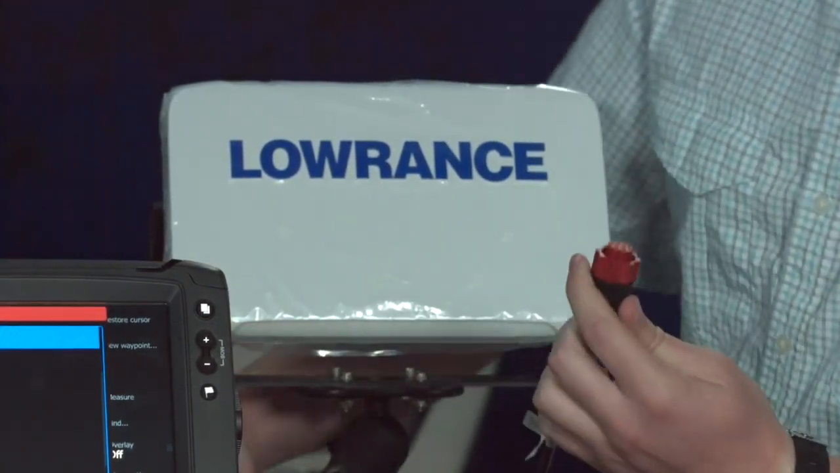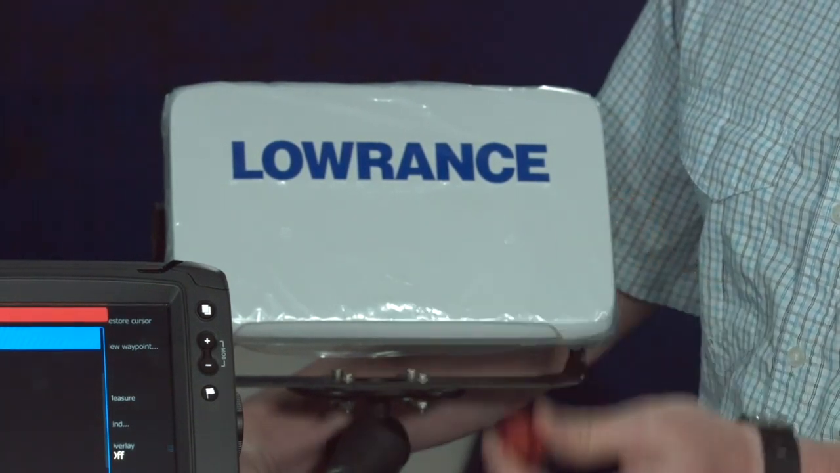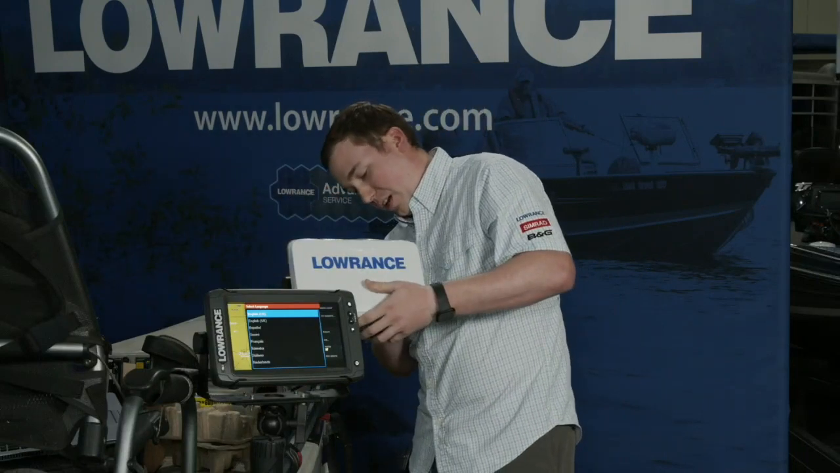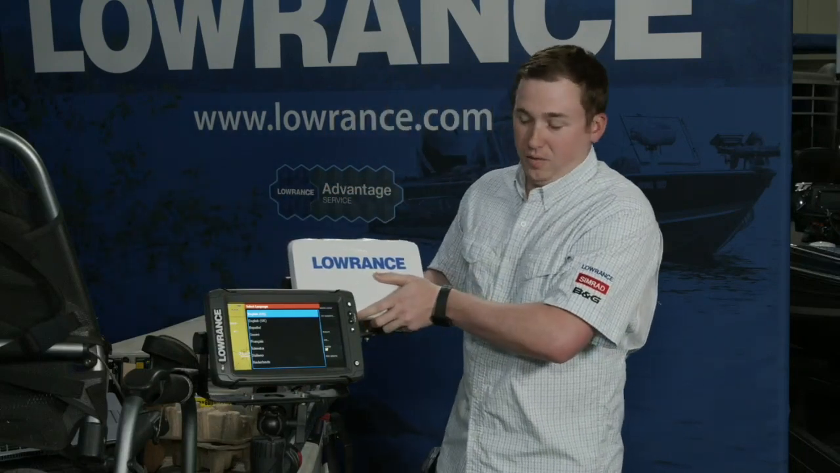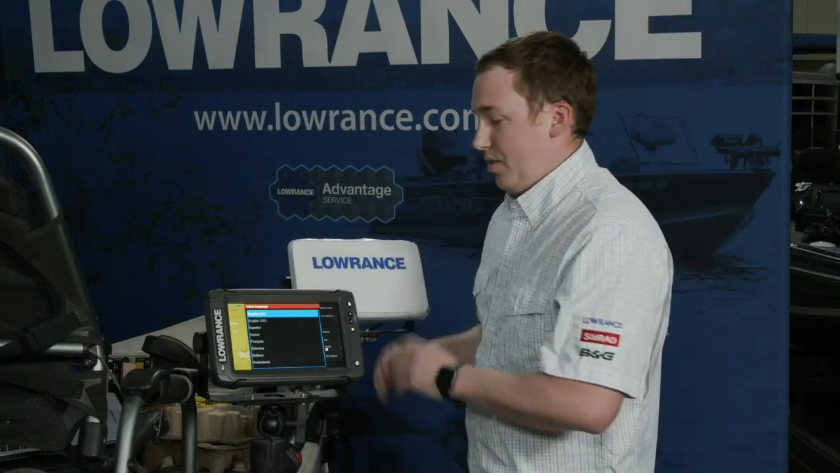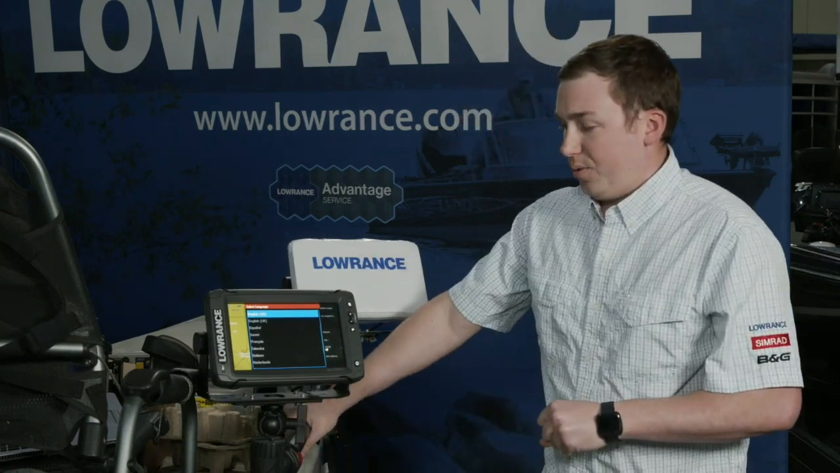You can kind of see it here. It is the same connector, so it will plug into an HDS, or if you're coming from an older HDS Gen 1, Gen 2, or Gen 2 Touch, it will plug right into the back of your Ti2 as well. It just doesn't have the yellow wake-up wire to wake up other remote devices, since we don't have any of that compatibility on Elite Ti2.